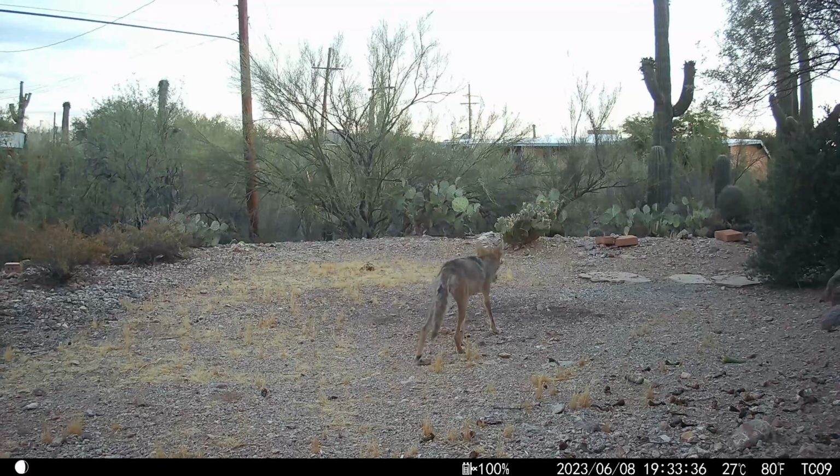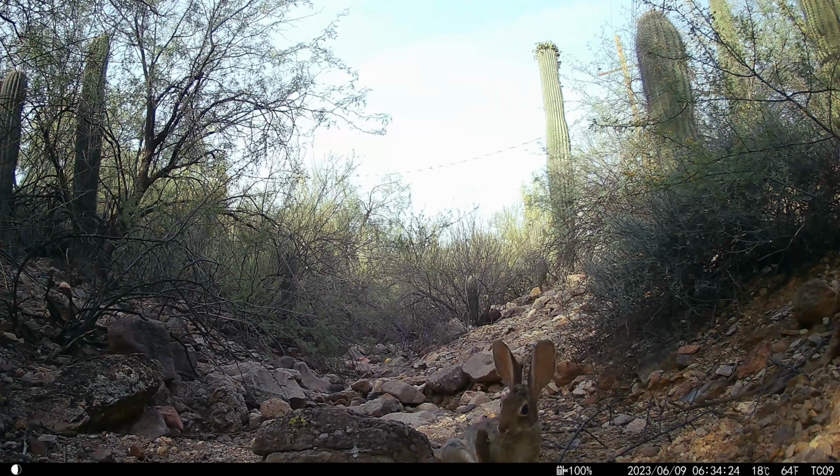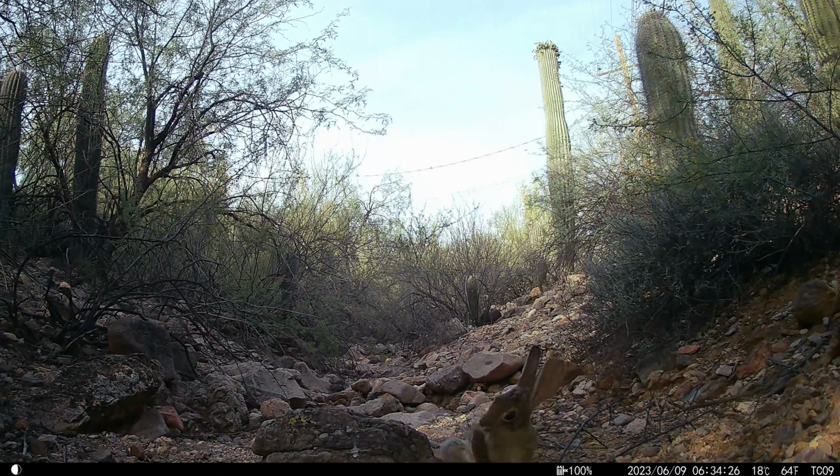The mama coyote looks like she's still nursing, but maybe somewhat less, so perhaps her babies are somewhat weaned. This adorable bunny has to clean its foot.